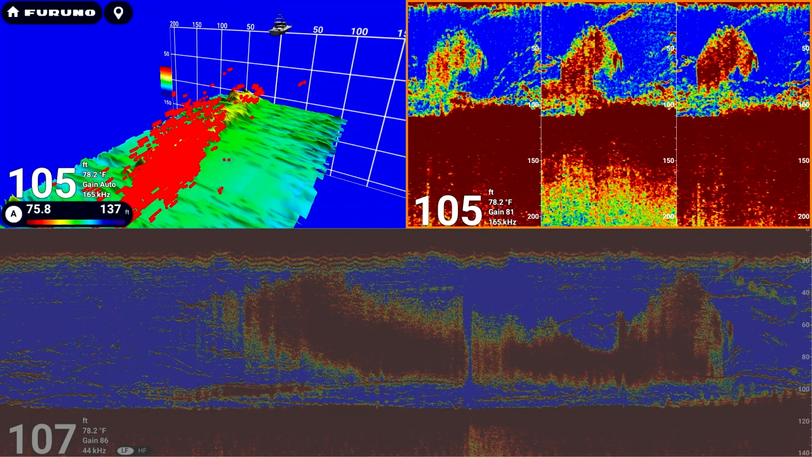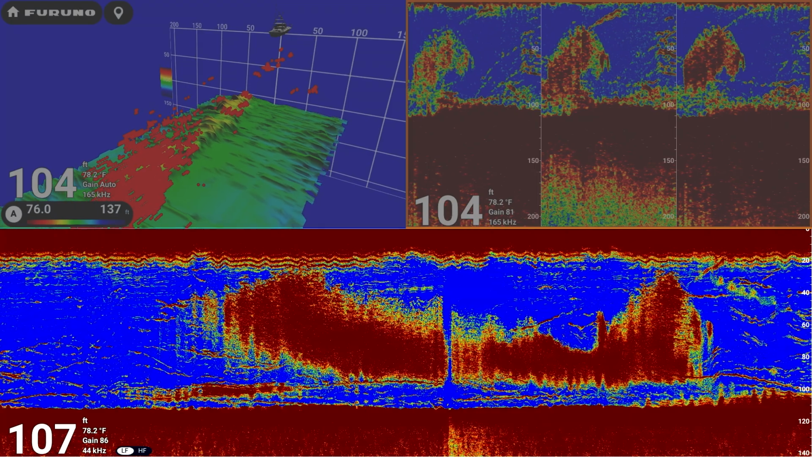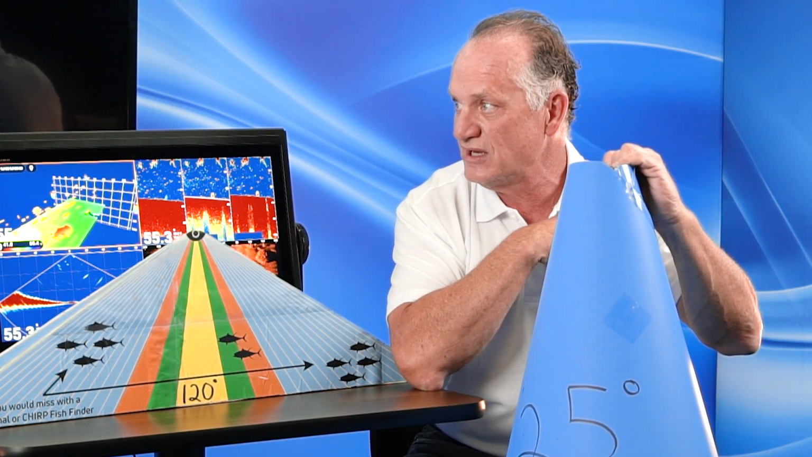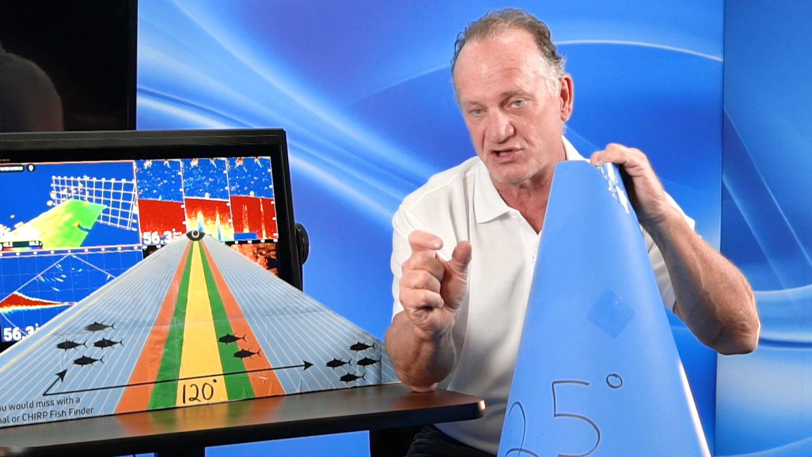wide or a narrow. You can get the information from the DFF3D first on structure and then come back around and target that structure with the bottom machine, with your actual single element transducer, either wide or narrow, and use it in combination with the DFF3D. So in a way, they kind of complement each other. It's really nice to be able to use both of those pieces of information to really increase your situational awareness and really target the species and the fish that you're looking for.